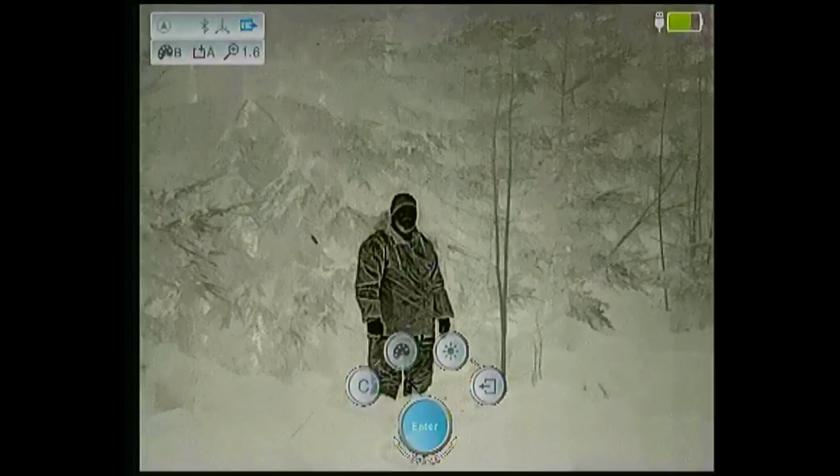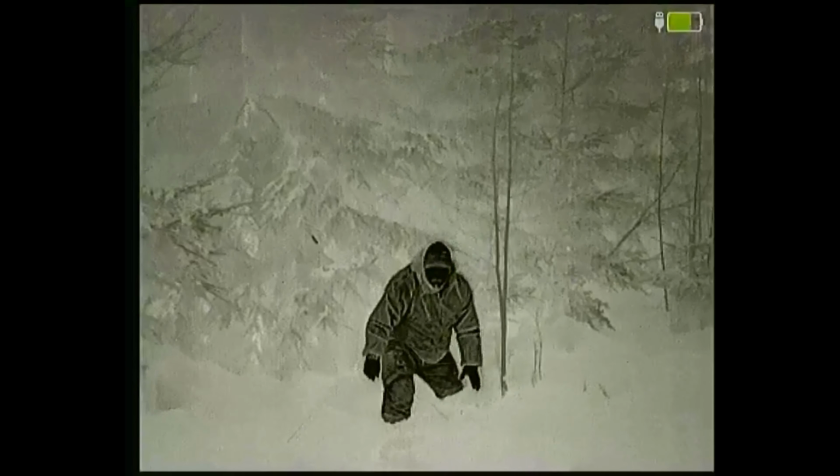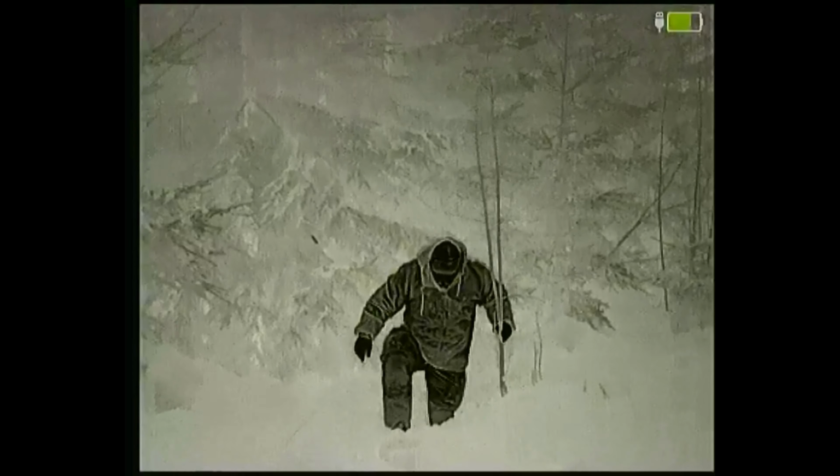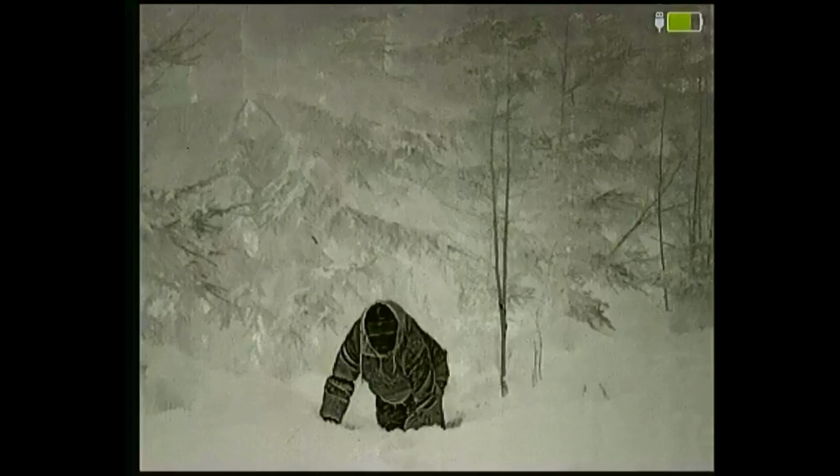Now black hot, and he starts moving. And his nose is pretty deep, we see that here. He's crawling through the snow.